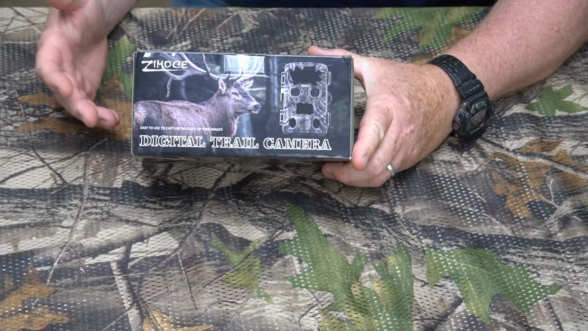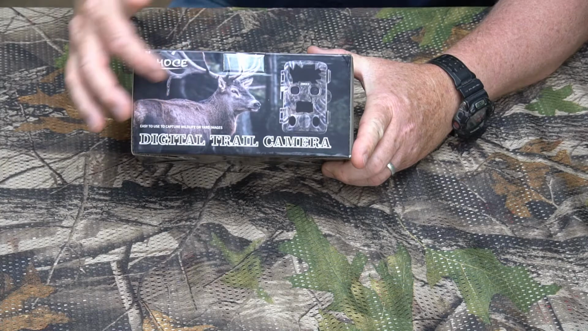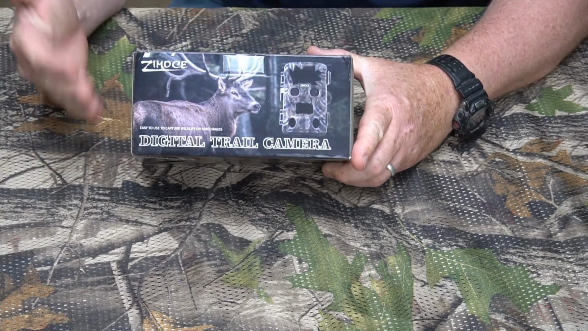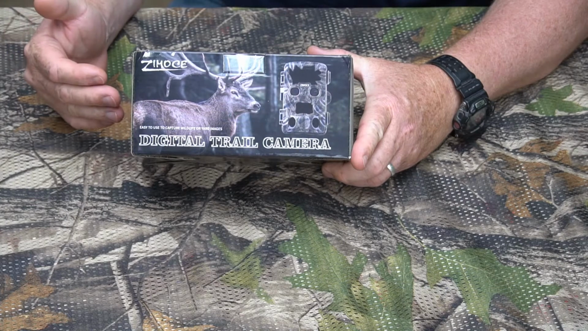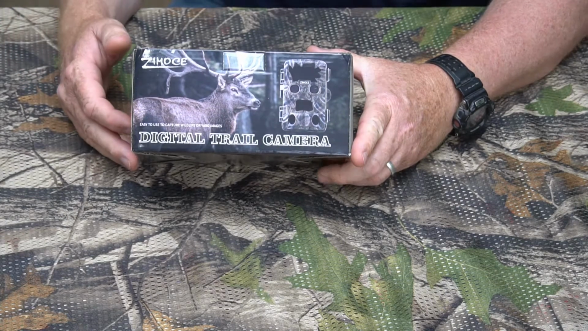Hey guys, Jungle Explorer here, and today I'm going to be showing you this dual lens 4K trail camera from the Zimoce company. This was sent to me by the Zimoce company to do this review, so that's what I'm going to do. This is the first 4K dual lens camera I've ever tested, so I'm going to go ahead and get it out of the box and show this little unit to you.